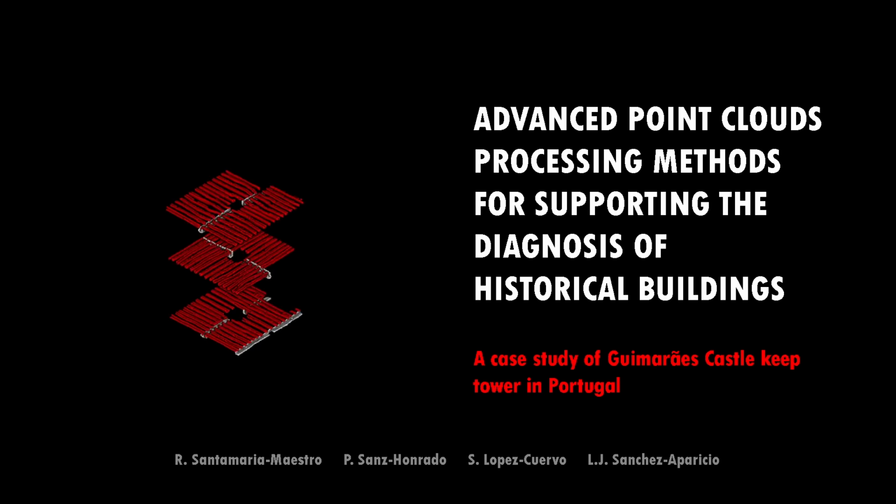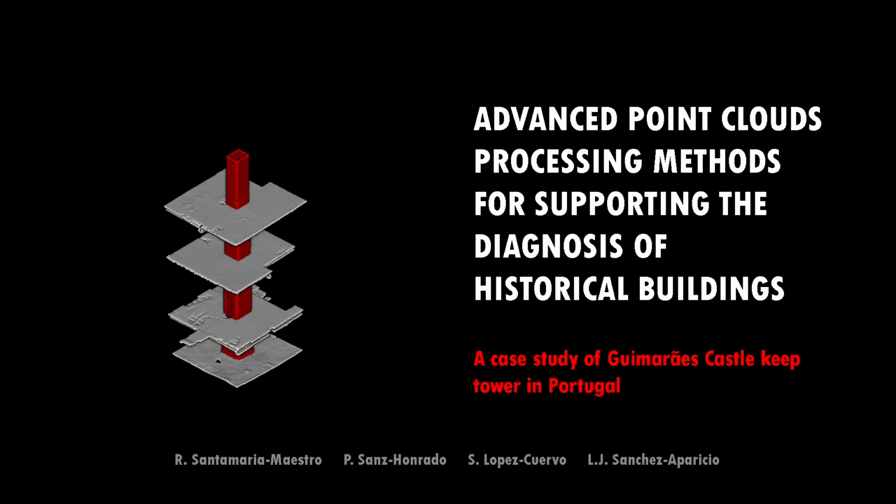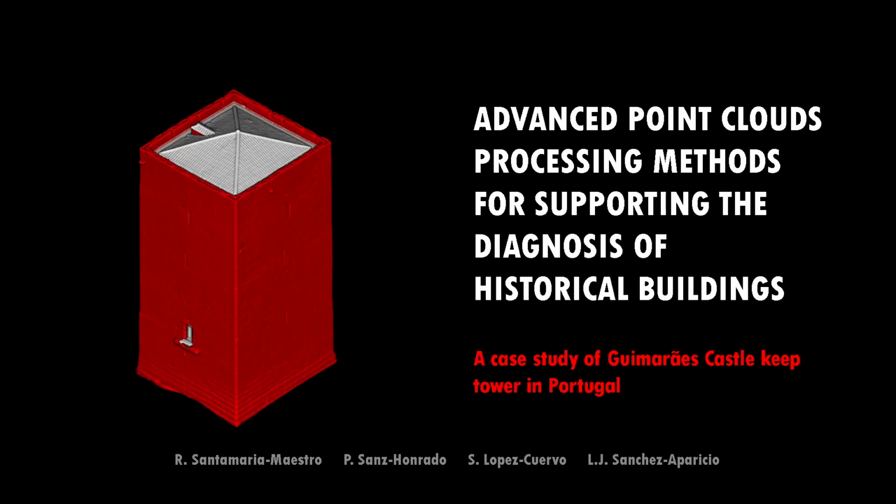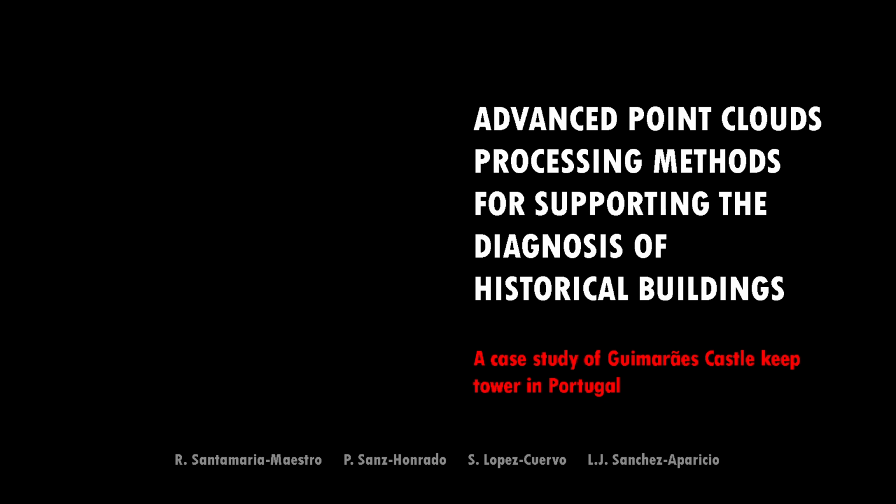This is Santamaria Maestro, researcher from the Politécnica University of Madrid, presenting the paper named Advanced Point Cloud Processing Methods for Supporting the Diagnosis of Historical Buildings, a case study of Guimarães Castle Keep Tower in Portugal. This research was made in collaboration with the researcher Pablo Sanzonrado and the professors Serafín López Cuervo and Luis Javier Sánchez Aparicio. As a brief resume, this publication proposes an innovative approach that resorts to the use of several advanced